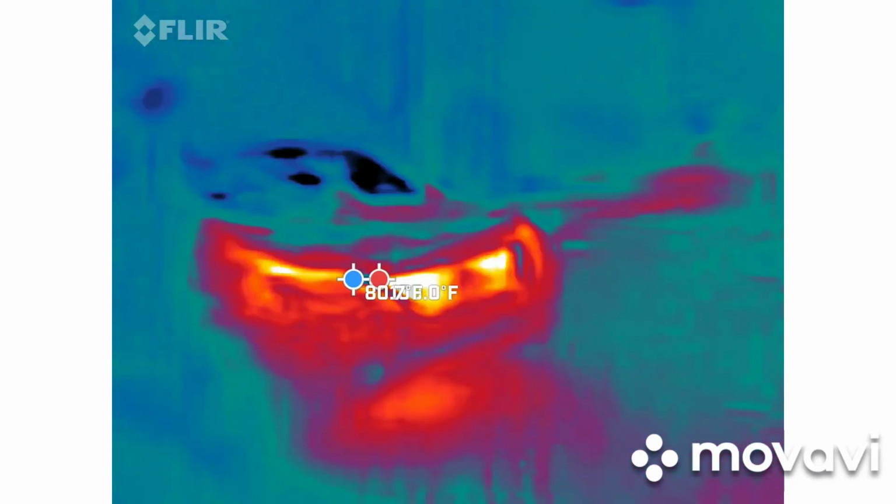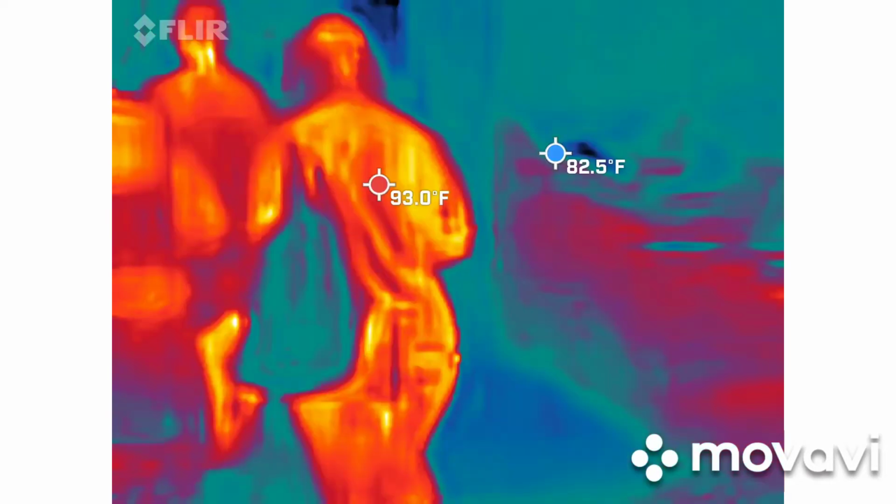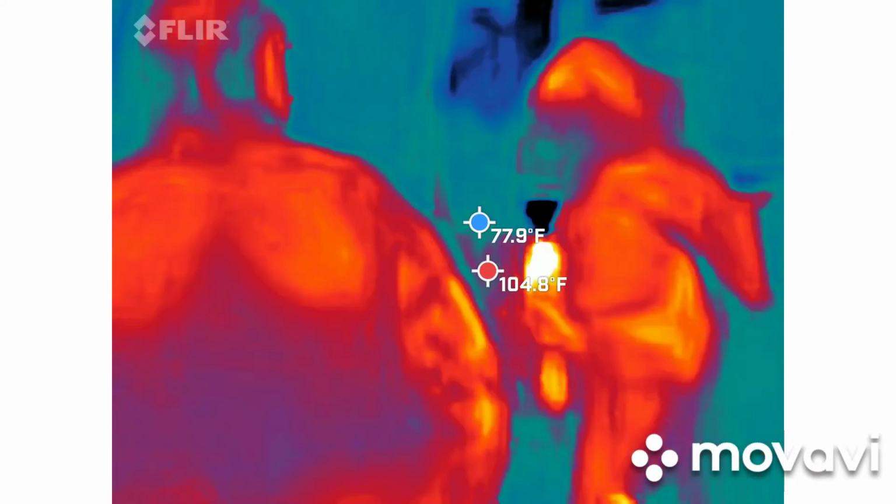Was that going up? I can't see the red one. Well, now you really can't. Oh, because they keep hitting that button. And now I'm giving you a break.